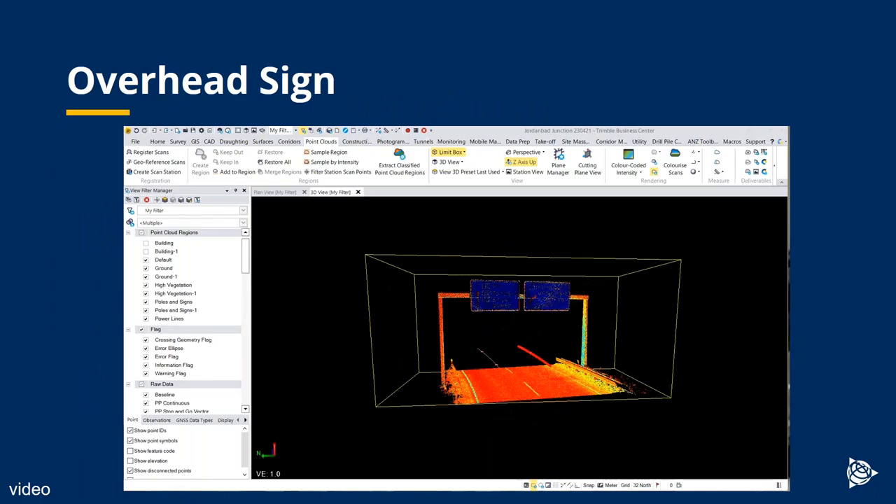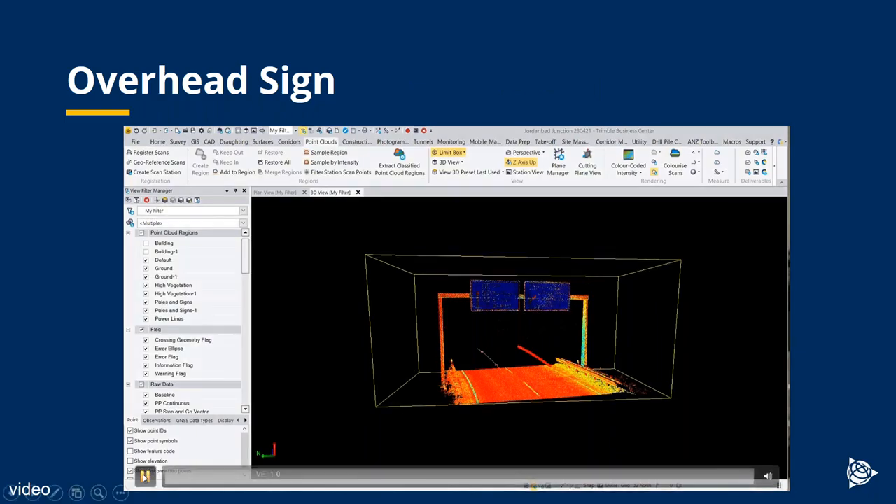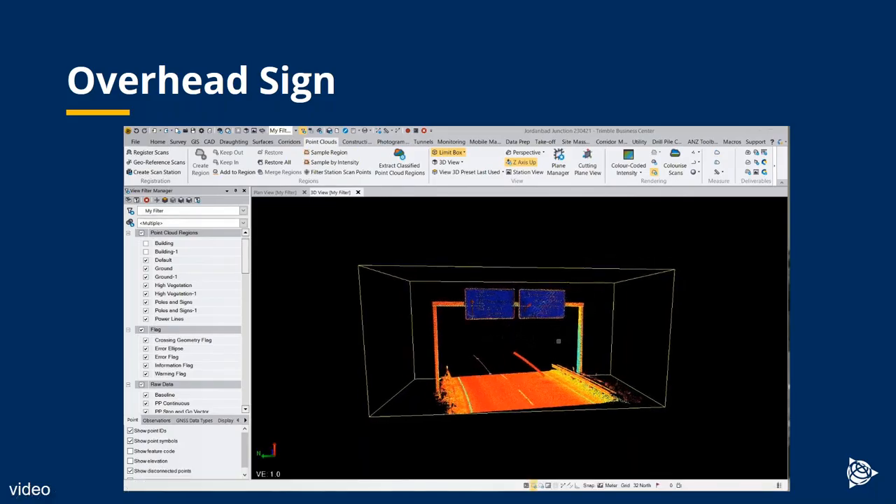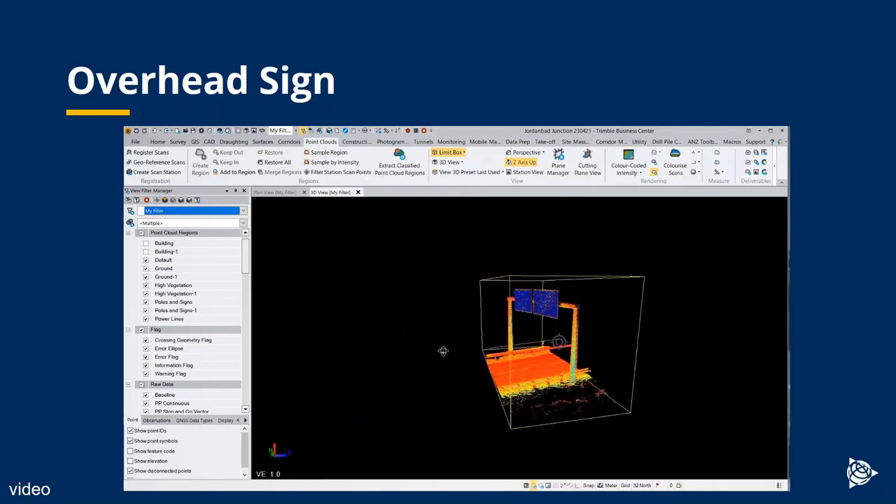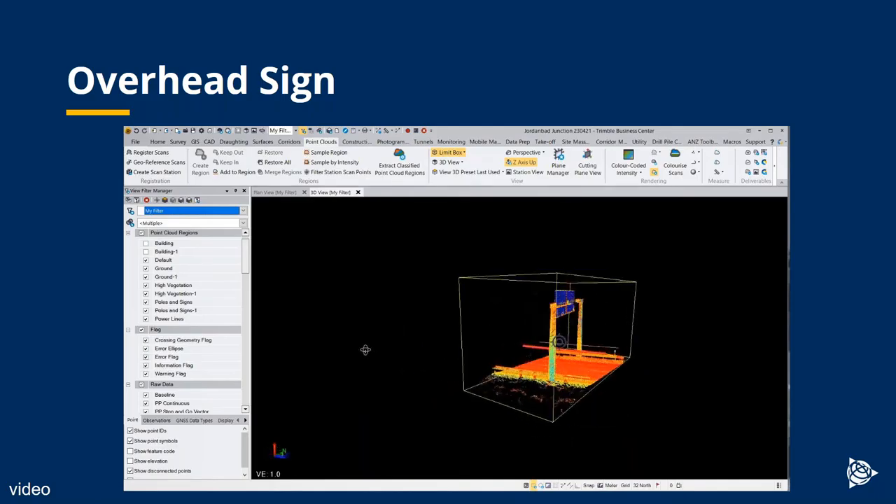Here's an overhead sign, again, just cut away in a limit box. You see again very clearly the overhead road sign, very little noise, if any noise at all.